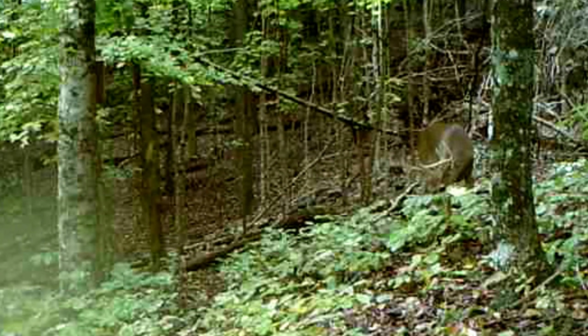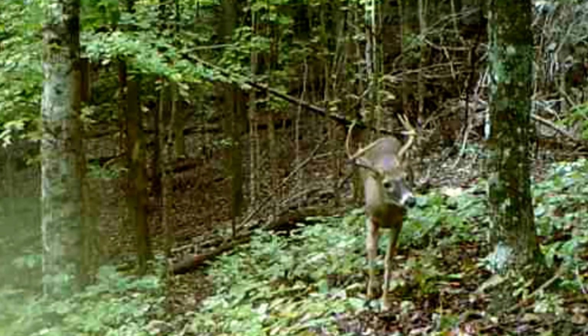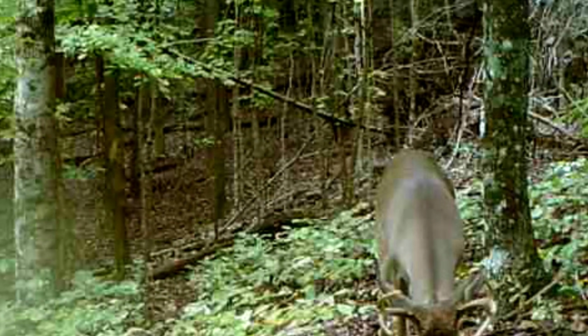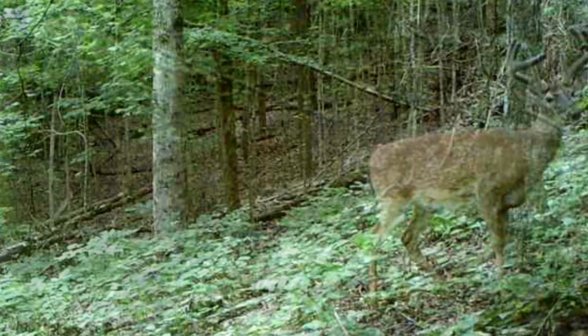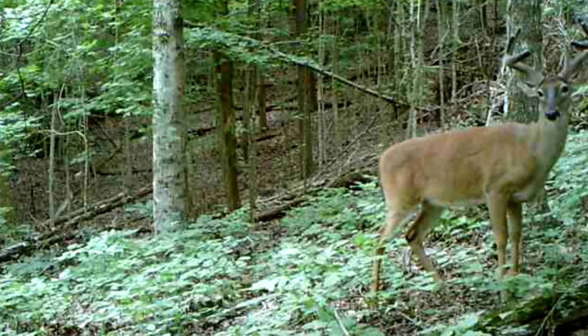And this is just a collection of some of the clips I've found on these trail cameras in these woods over the last couple of years. There's some nice bucks just easing through, of all sizes.